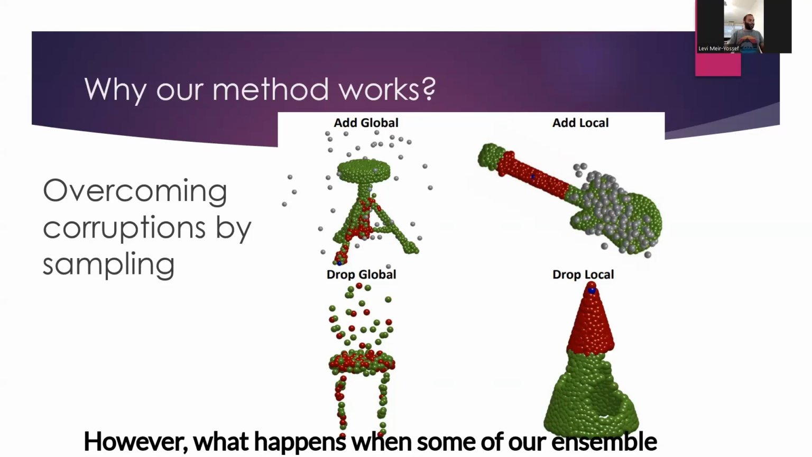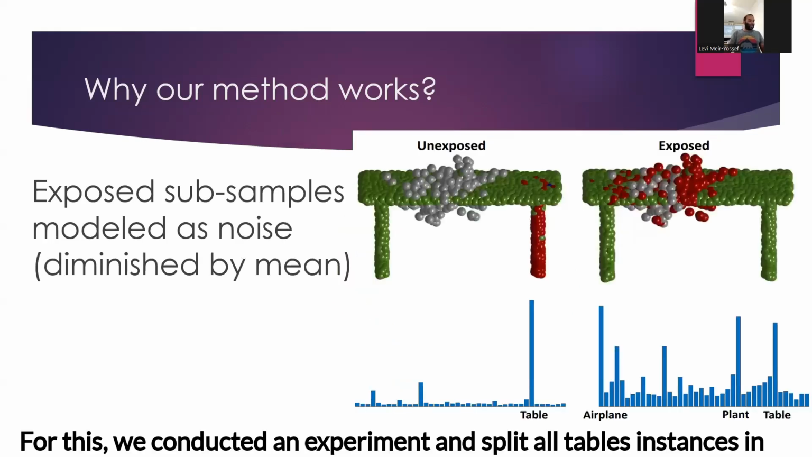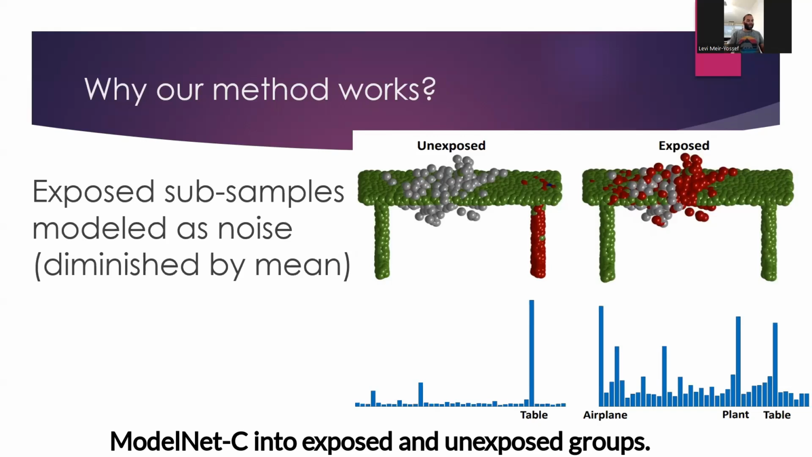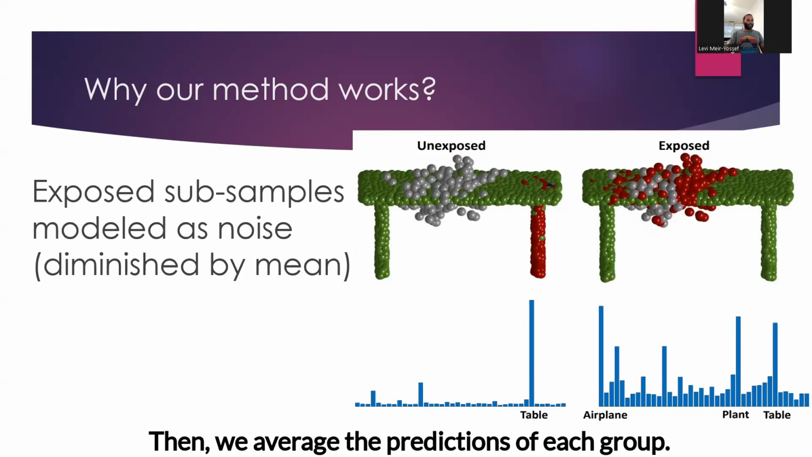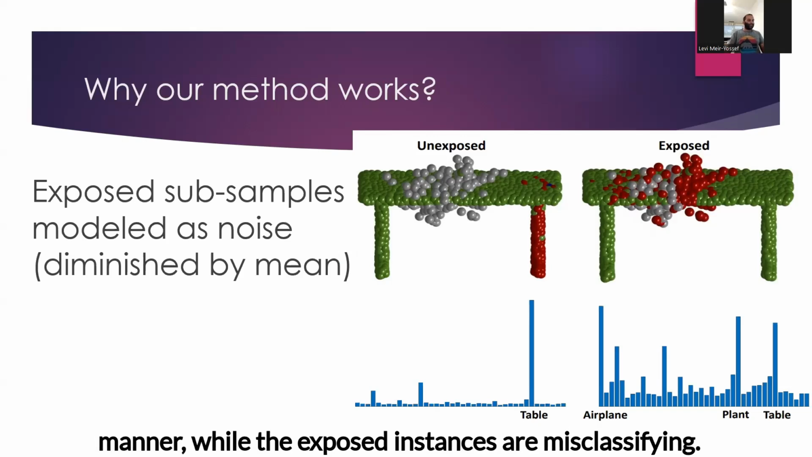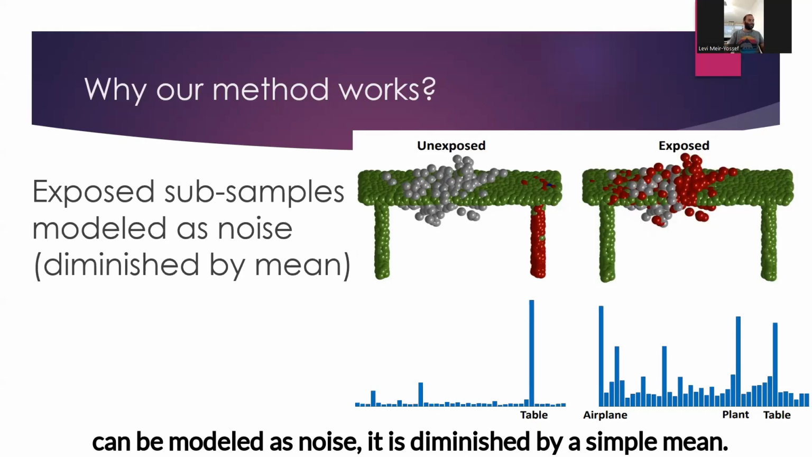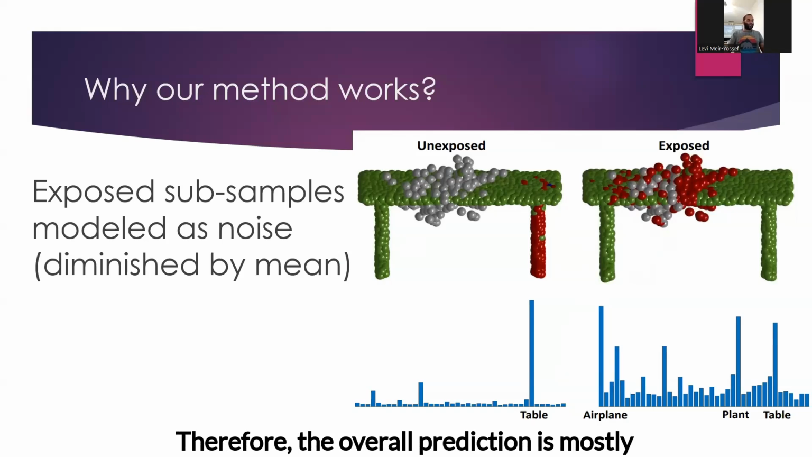However, what happens when some of our ensemble members are exposed to the corruption? For this, we conducted an experiment and split all table instances in ModelNet-C into exposed and unexposed groups. Then, we averaged the predictions of each group. The unexposed instances predict the sample in a certain and correct manner, while the exposed instances are misclassifying. However, since the incorrect classifications can roughly be modeled as noise, it is diminished by a simple mean. Therefore, the overall prediction is mostly affected by the unexposed samples.